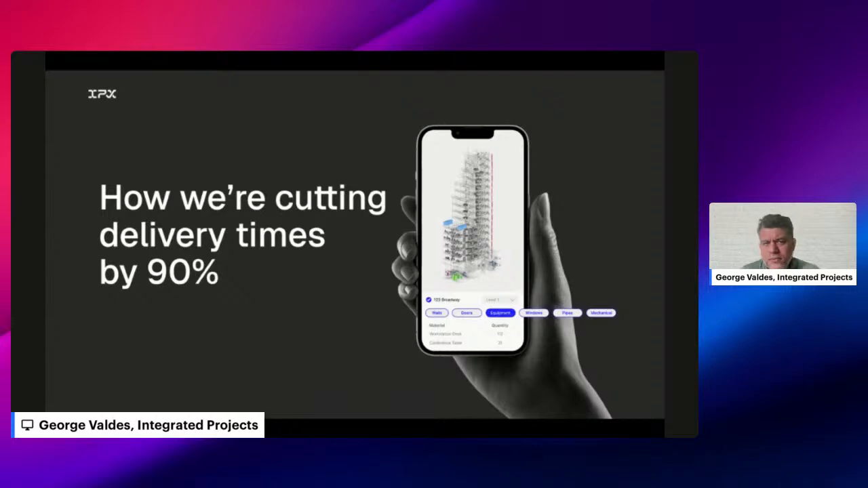So today we have a very, very exciting topic. We've been super pumped to share about how we're cutting delivery times by 90%. That's a bold claim. And what I want to hopefully leave you with is the impression that we're on our way there. It's a very ambitious goal for us. And ultimately, this presentation is going to tackle some of the reasons why we're doing it and, let's say, the tactics that we're deploying to be able to get there.